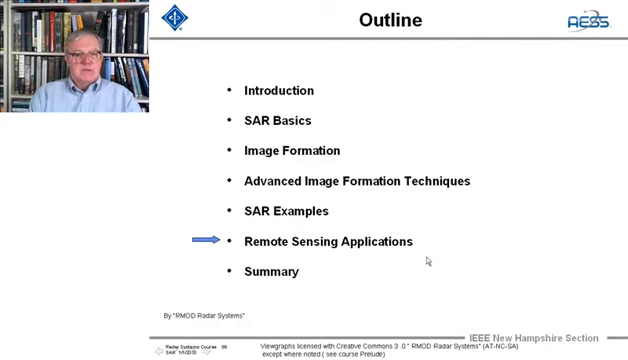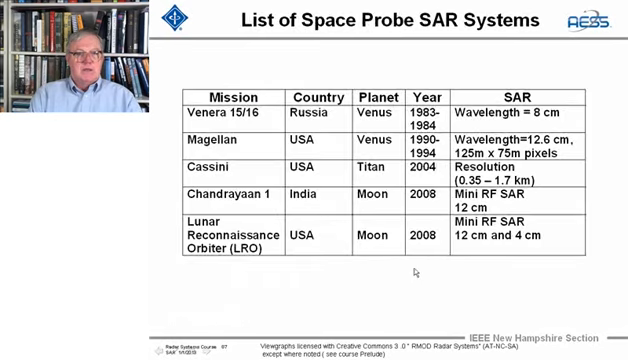Okay, now we'll go to the last section, remote sensing applications. And first we're going to look at space probes that have SAR systems on them. And what I want this to be is not a remote sensing lecture, but to give you an idea of the history of how SARs have evolved as remote sensing sensors, and the different missions and platforms that exist out there, and what's happened to them, and where we are, where we're going.